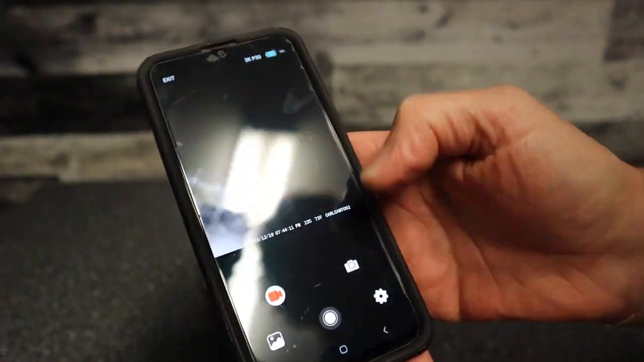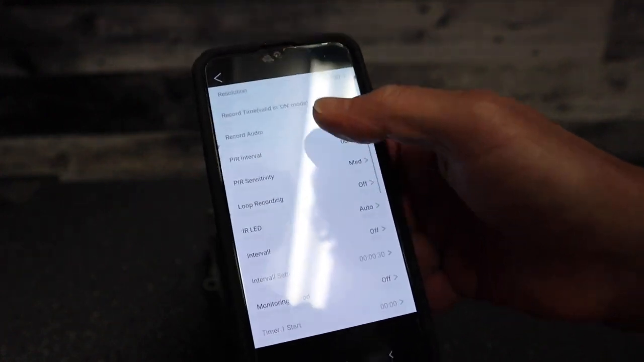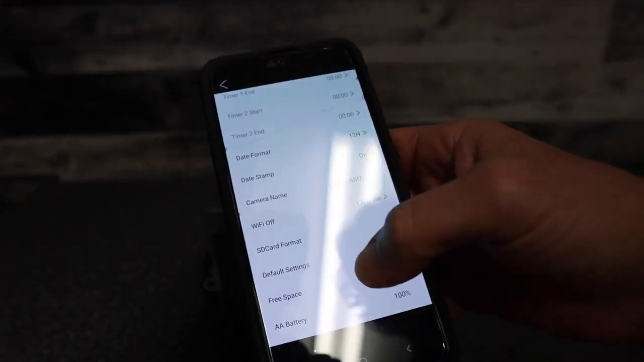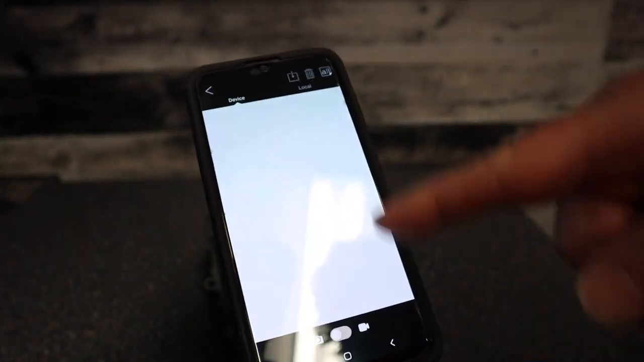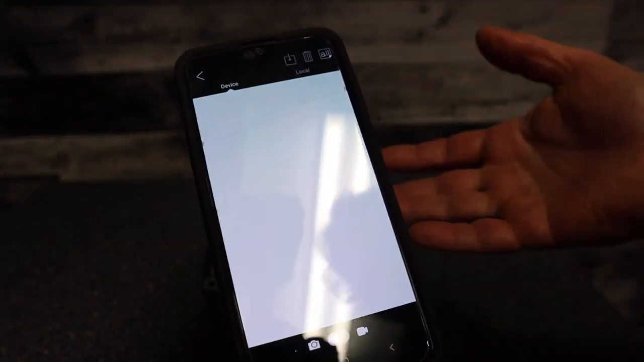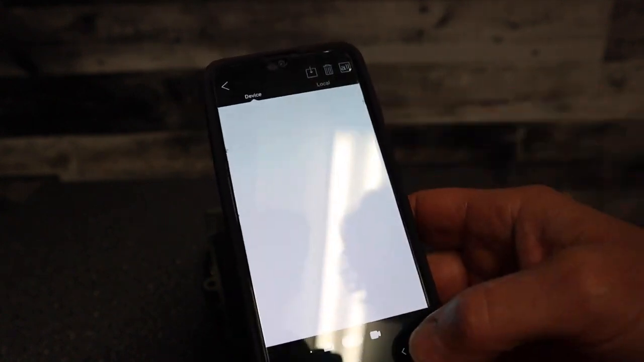There, connecting to the camera. So here we'll just go in. This is the settings mode, so I can go through all the settings that I went through there, and I can change them all on my phone. I can also go through and play back all the videos and stuff that I have on it. Now there's nothing on the card right now, so that won't show, but again, pretty handy to have the app.